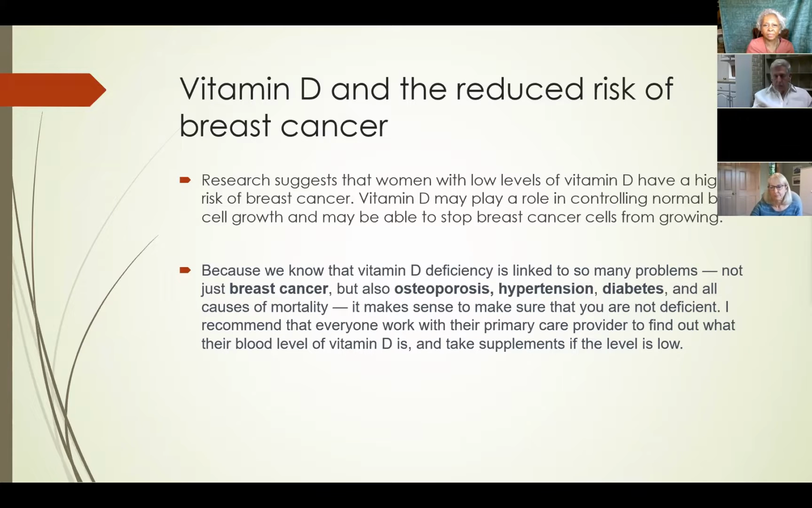I want to go a little bit into some of the vitamins for the breast. And of course, vitamin D is a big one. It's big for more than just breast health. It's big for osteoporosis, hypertension, diabetes, and all kinds of things. It's very important for the breast.